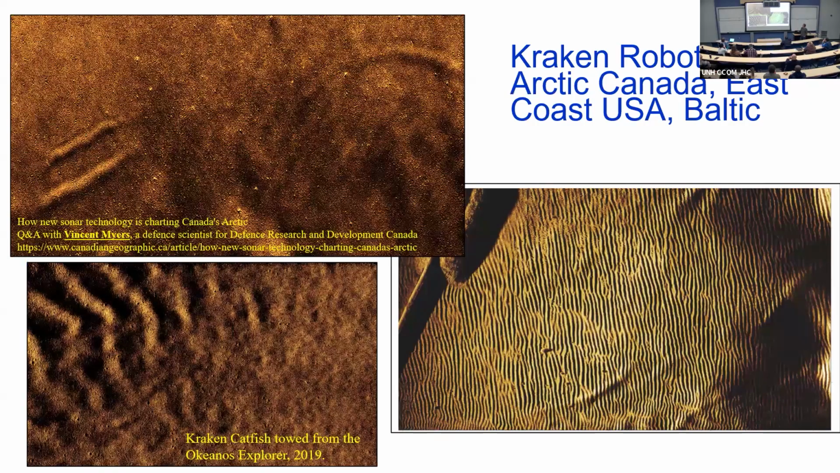This is a Kraken system, and they've found these all over. This is in the Arctic. This was part of that Okeanos tech demo cruise I was on where we found the shipwreck. This is in the Baltic, these guys here. So in these low angle systems, anytime you see these internal wave effects, you're going to get your imagery kind of messed up. So it's important for us to understand when these are going to happen and why they're happening, and that's what we've been doing.